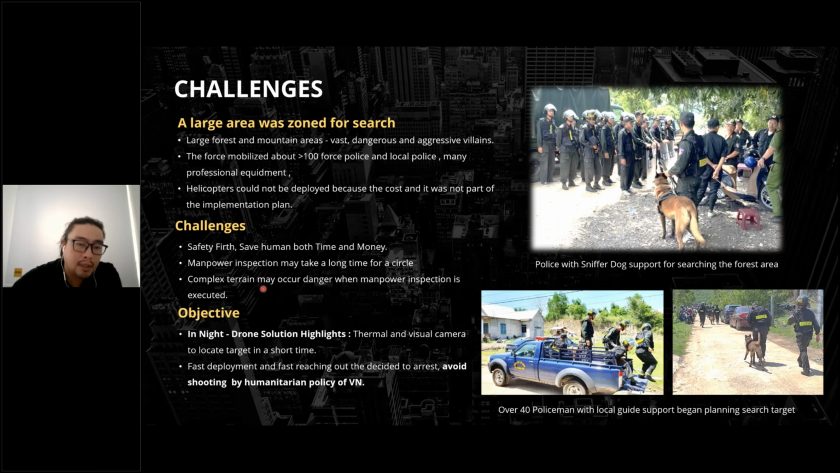Manpower inspection may take a long time because Vietnam has very hot weather and high mountains, which make it difficult to check around, and the complex terrain may be dangerous.